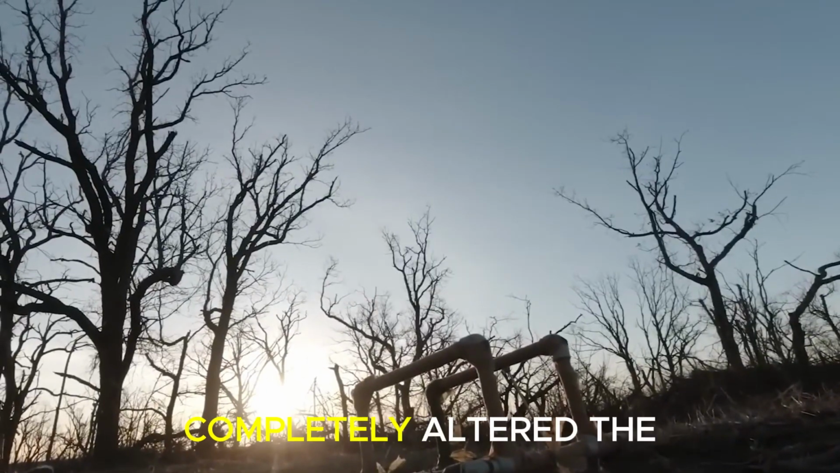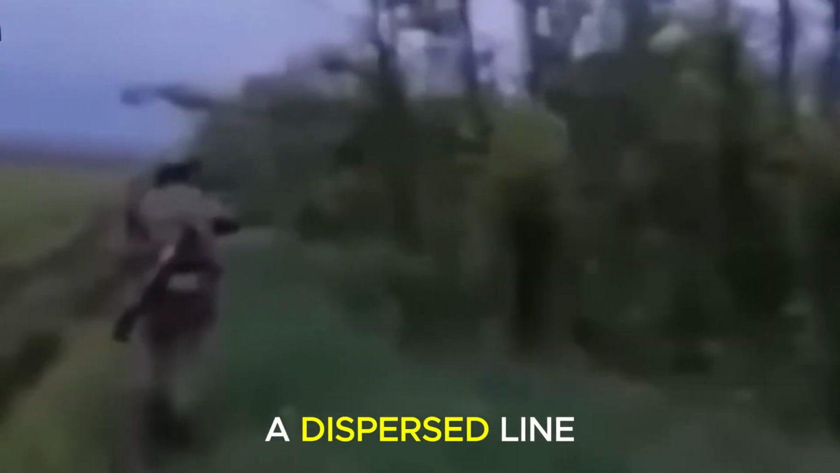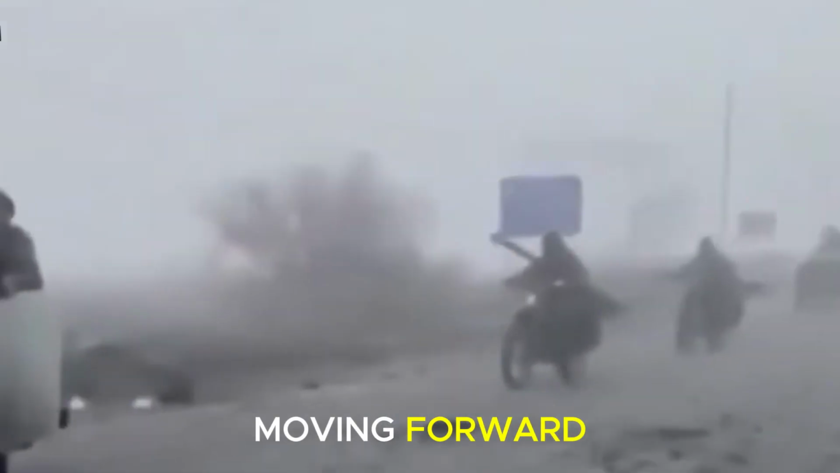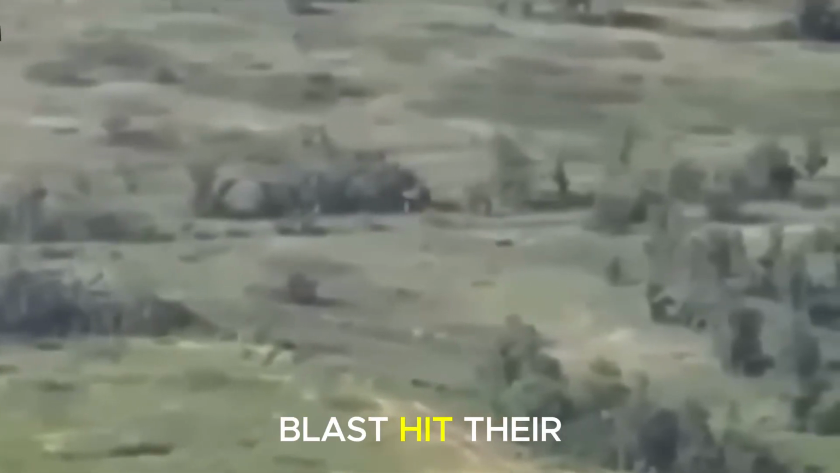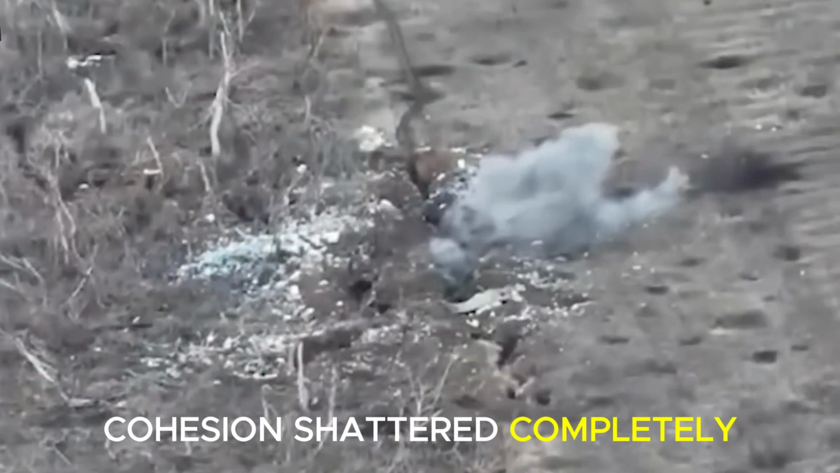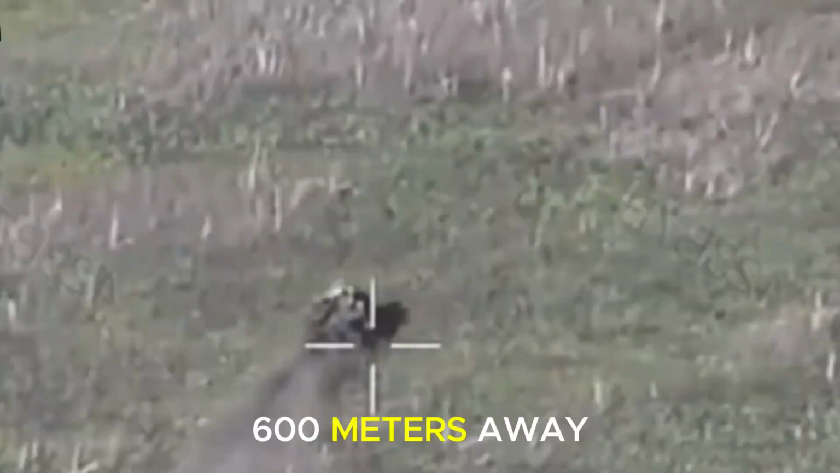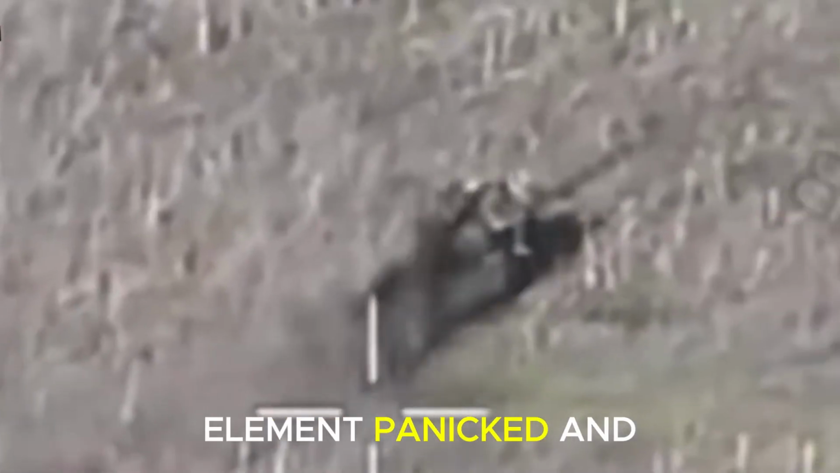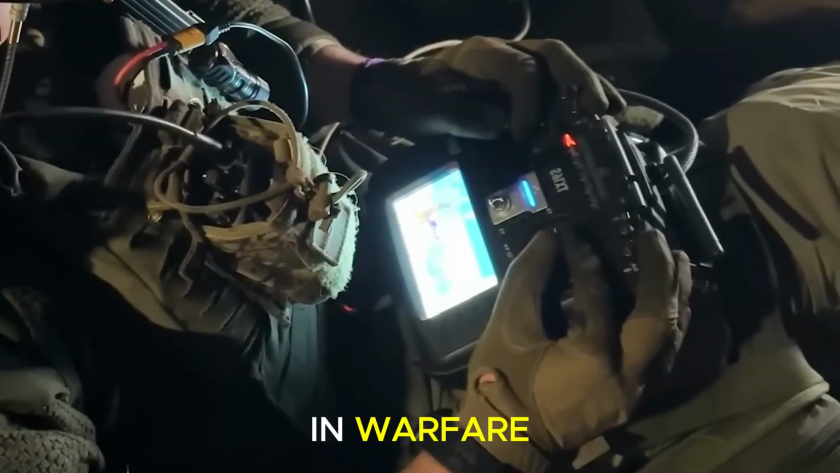This initial kill completely altered the battlefield geometry. Originally, they were a dispersed line moving forward. They had maintained proper tactical spacing. But once the blast hit, their cohesion shattered completely. The vanguard fled west toward cover 600 meters away, while the rear element panicked and bunched up. They clustered around the wreckage, paralyzed by indecision. In warfare, that kind of compression is fatal. It created the perfect target for follow-on assets.